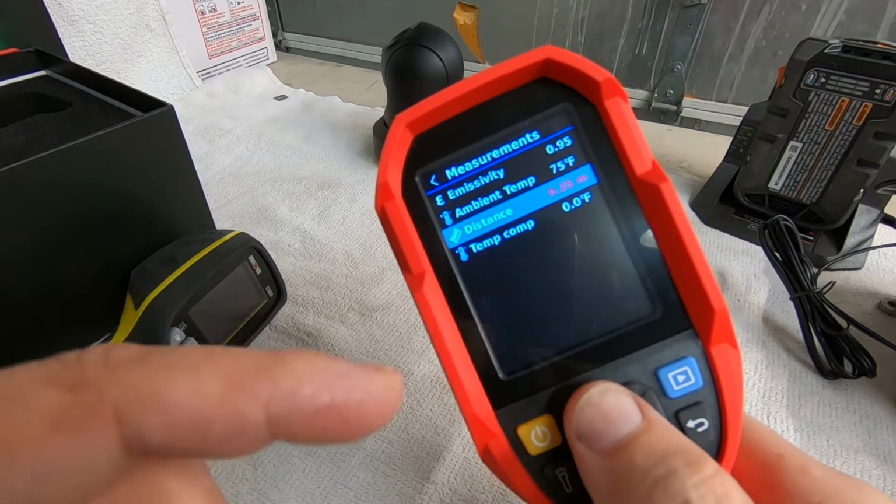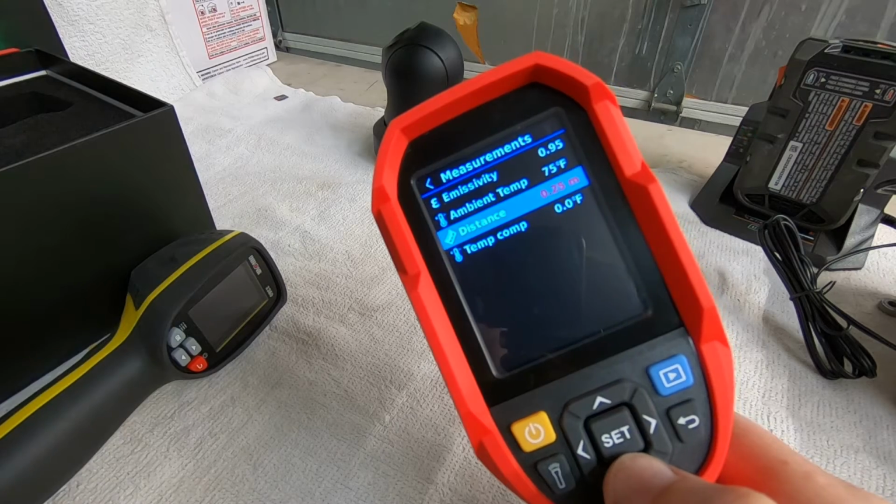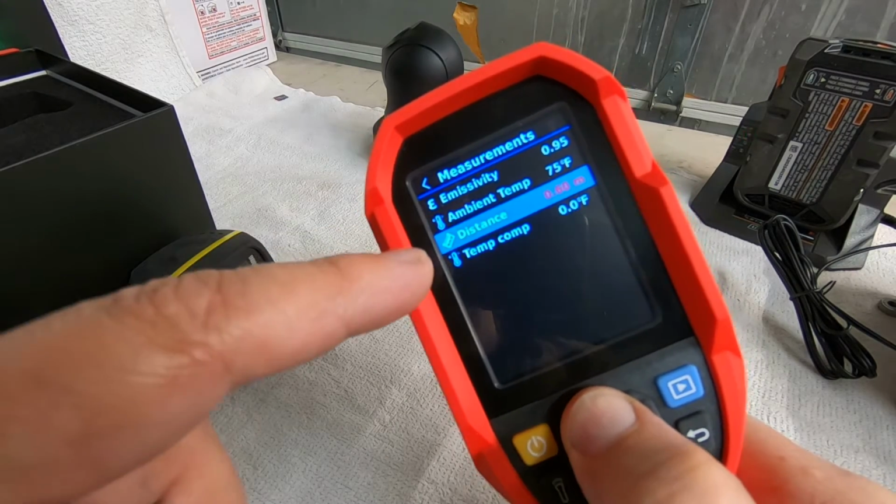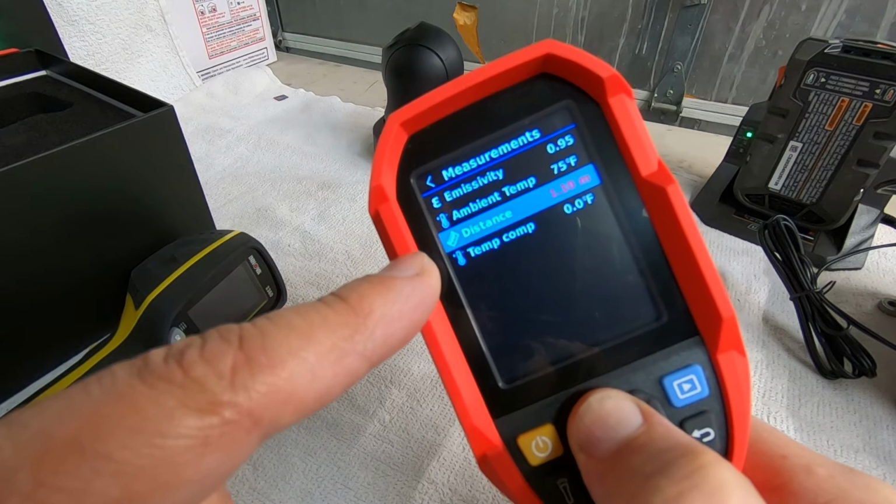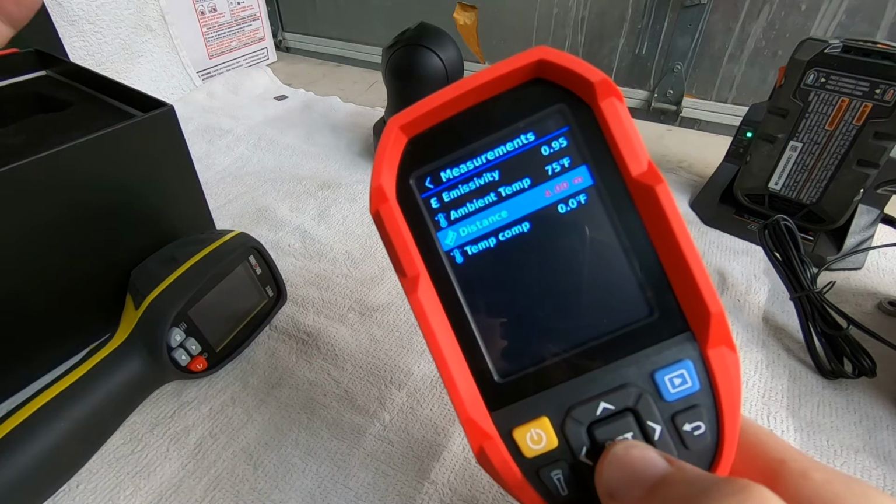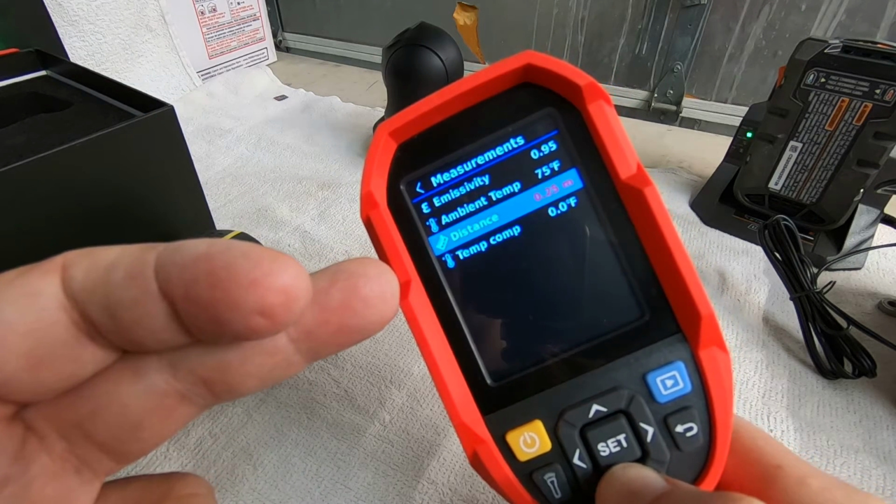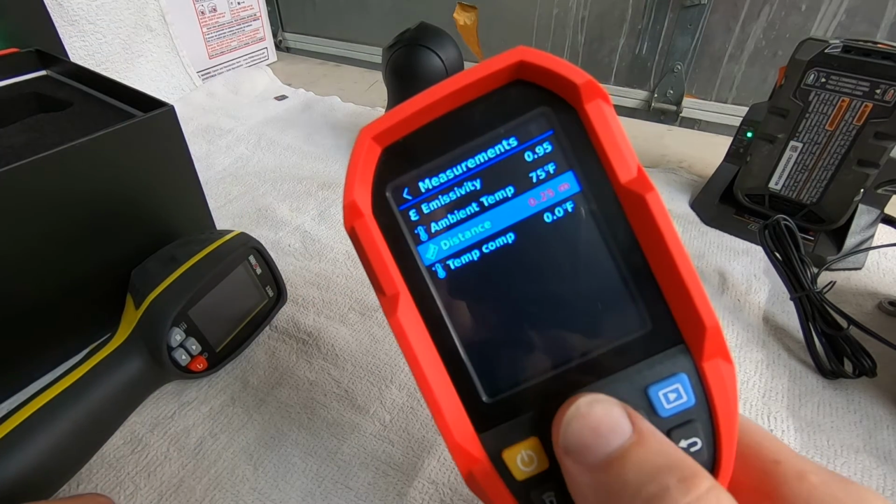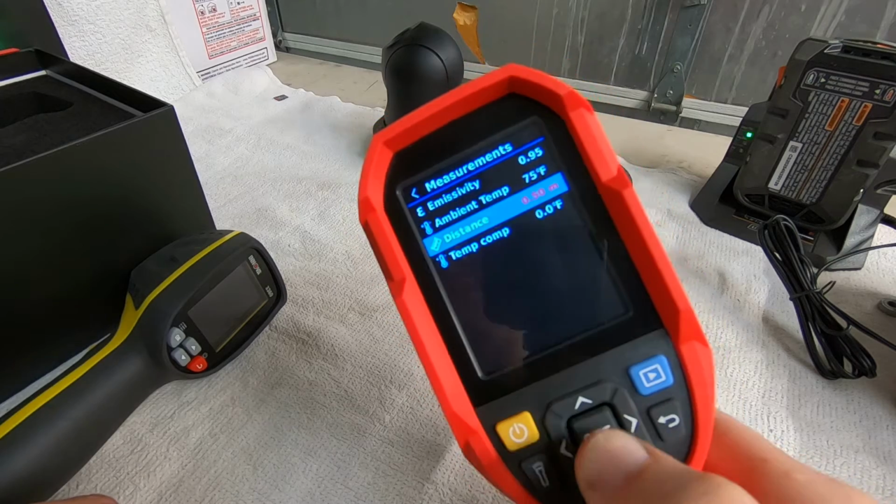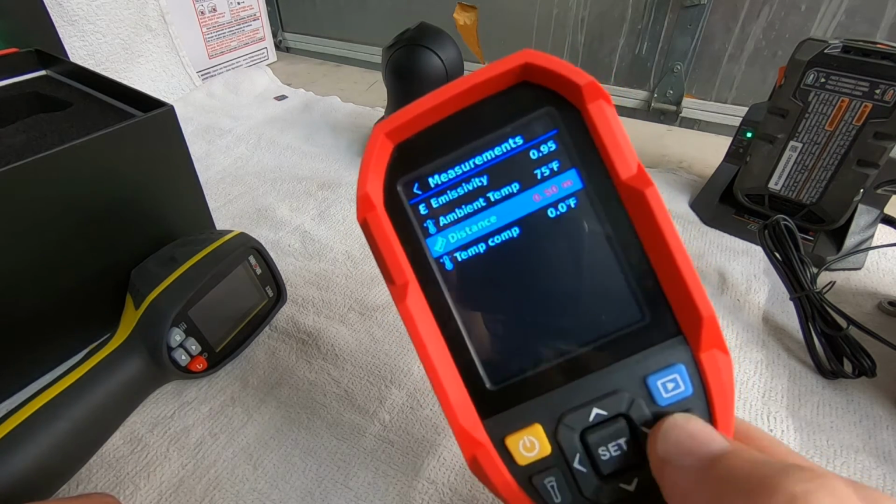Distance. This is where, if you're measuring something far away, then you may want to set the distance farther. And I can't remember what its max is. 4 meters. So it'll go up to 4 meters or down to whatever I had it set at, 0.25. So 1/4 of a meter. And I'll just do about 1/2 meter. And then let's go back to 1/2.